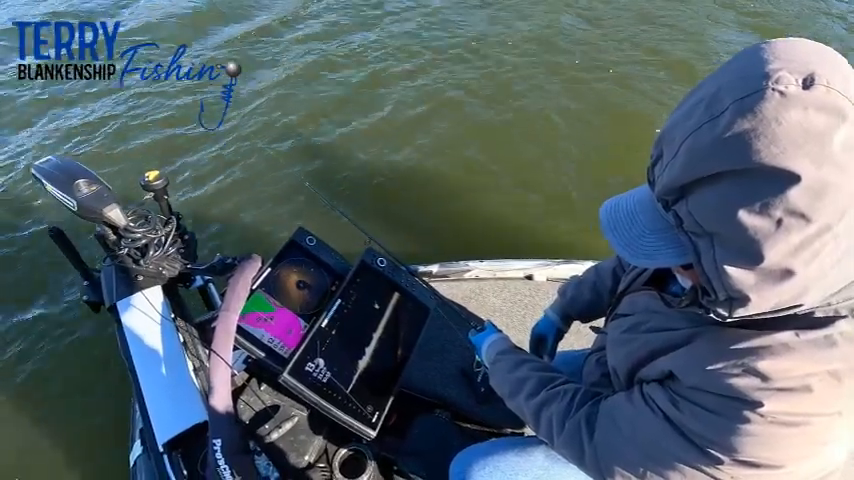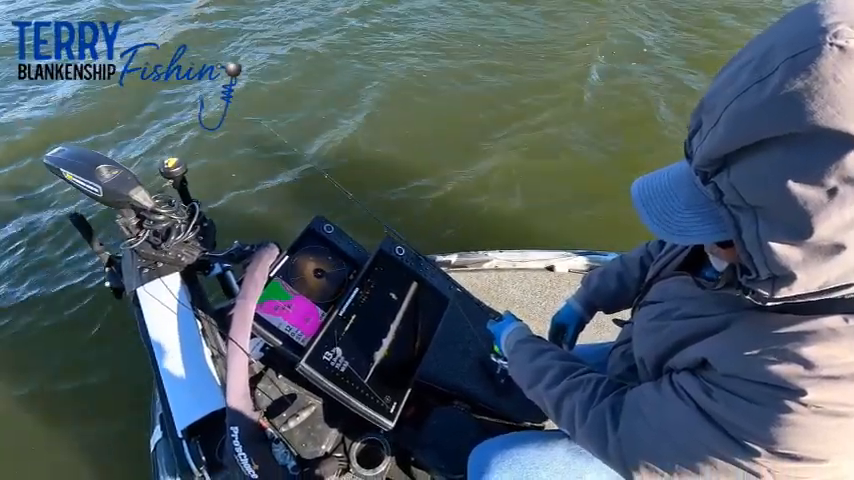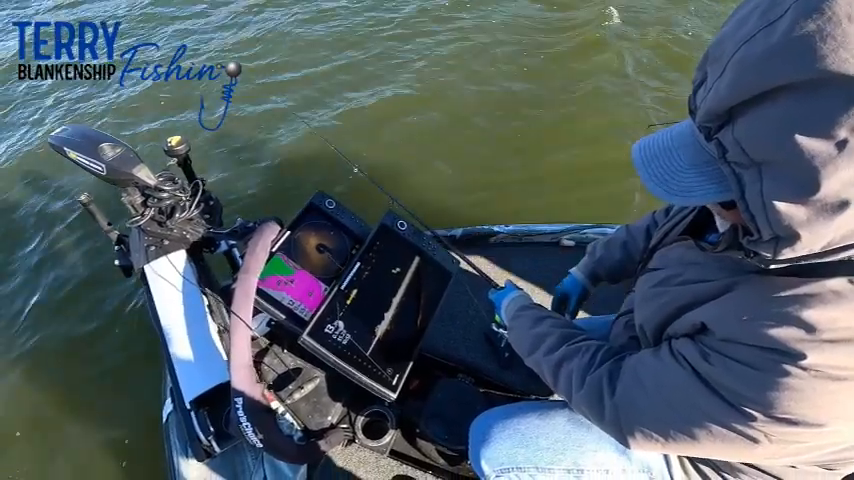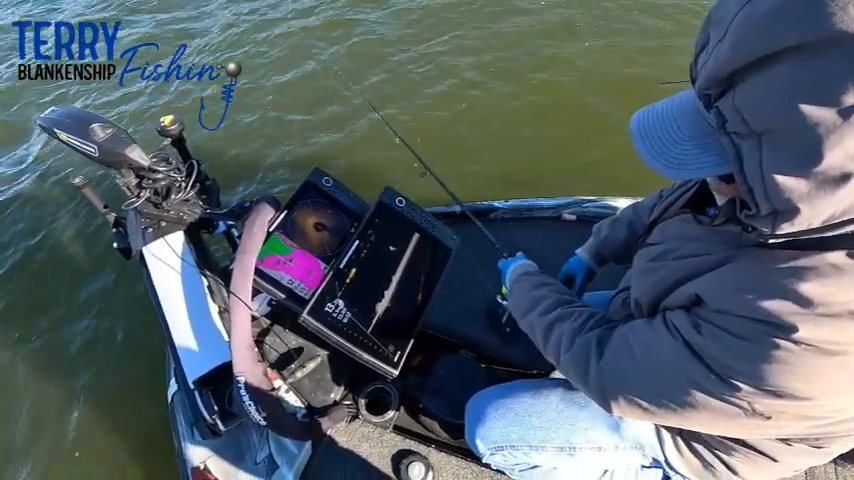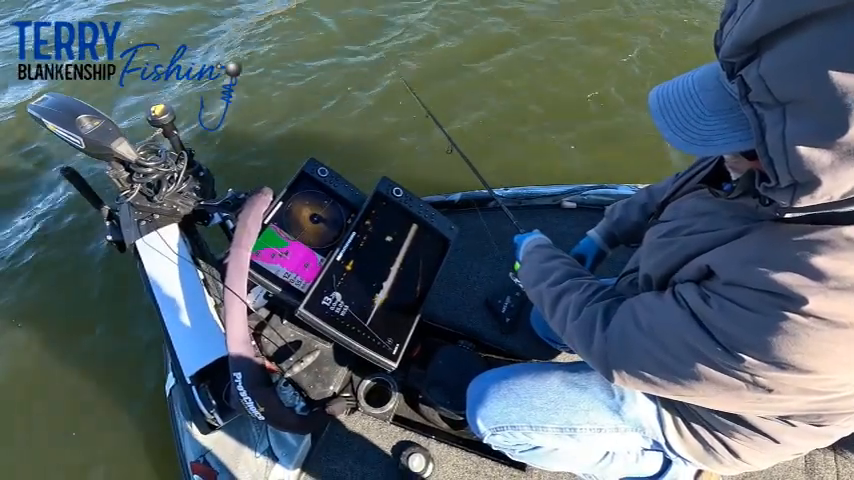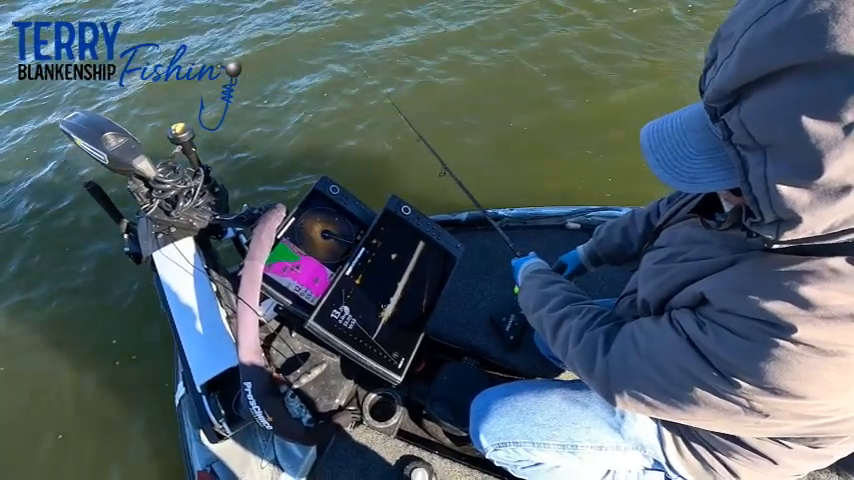As of right now, I'm not drawing any attention to any more fish, but I'm sure there's a few more there. That structure right there is a little heavier. I'm going to try to draw right over to it. Alright, there's one right there. I can see him in there. There's one coming up.